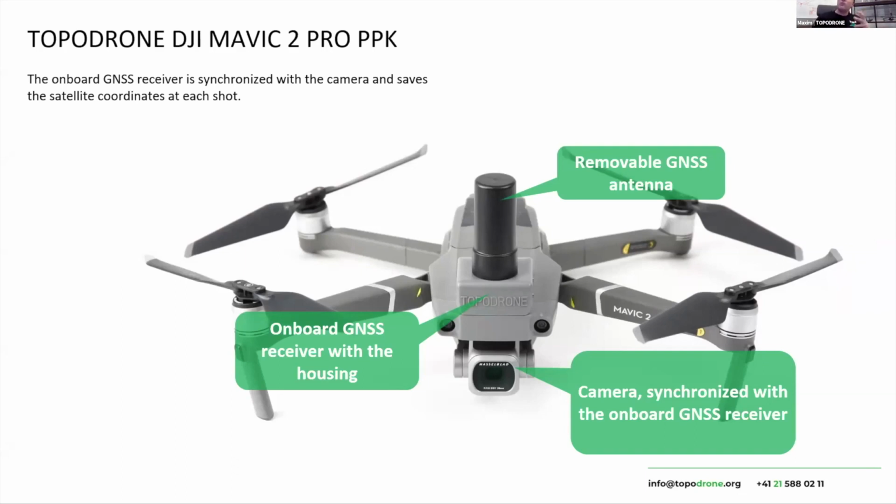And as we found out later, only this way provides the possibility to remove rolling shutter distortion without using ground control points. As a result, you can convert Mavic 2 Pro from a consumer drone to a professional survey system, and you will definitely achieve 3 to 5 centimeter accuracy. You can read about a lot of tests, and you can talk with our clients, and they prove that this accuracy is easy to achieve.